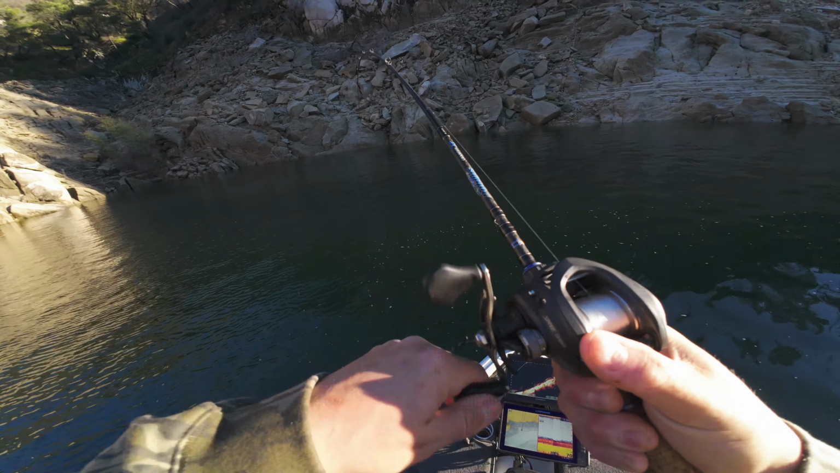Not bad. I figured they're down pretty deep, so try that, get them on a drop shot, my little swim bait head, float and fly, A-rig, a jig. We've literally caught them on everything, so that's one for the ice jig.